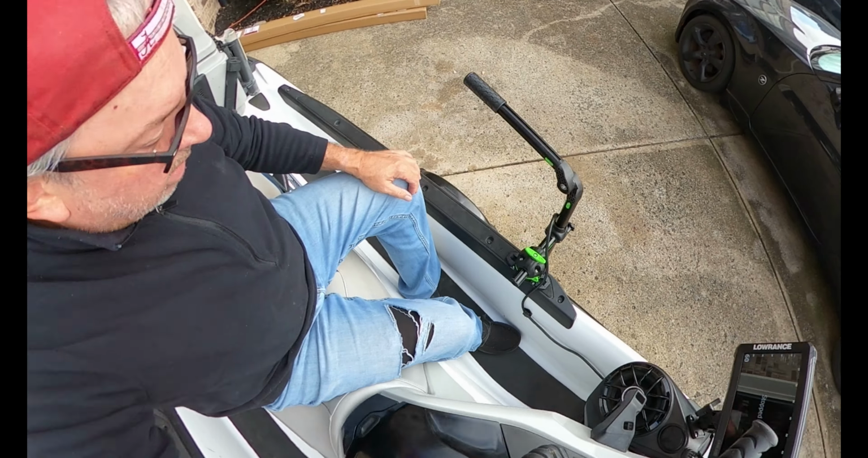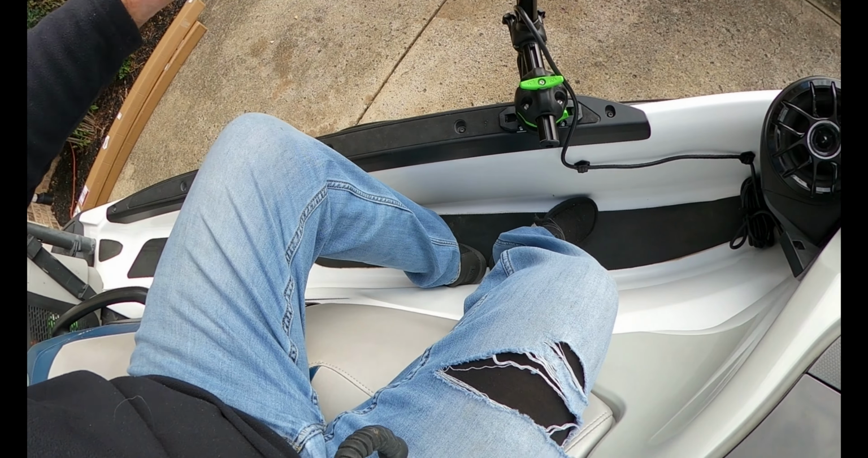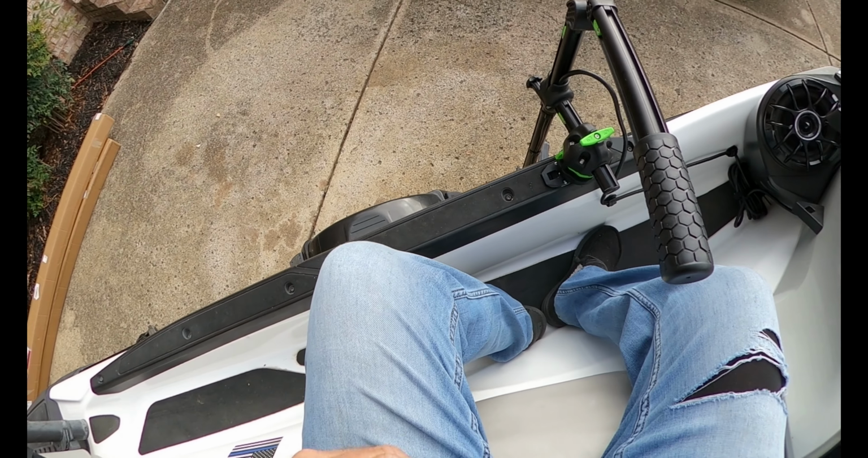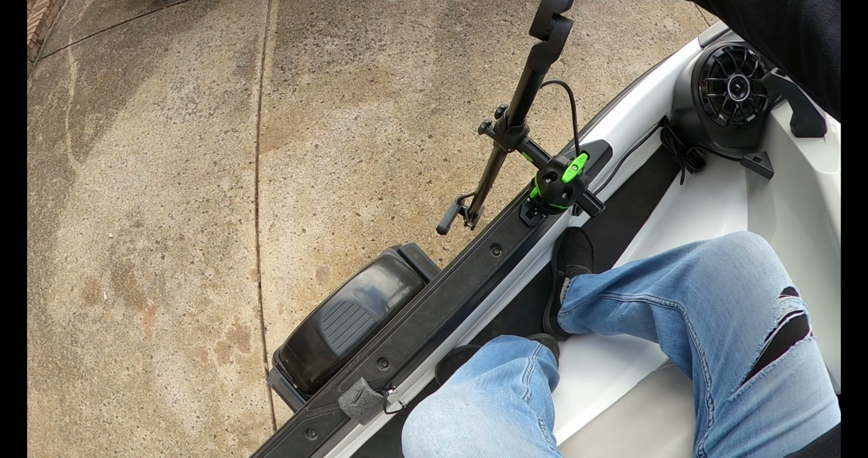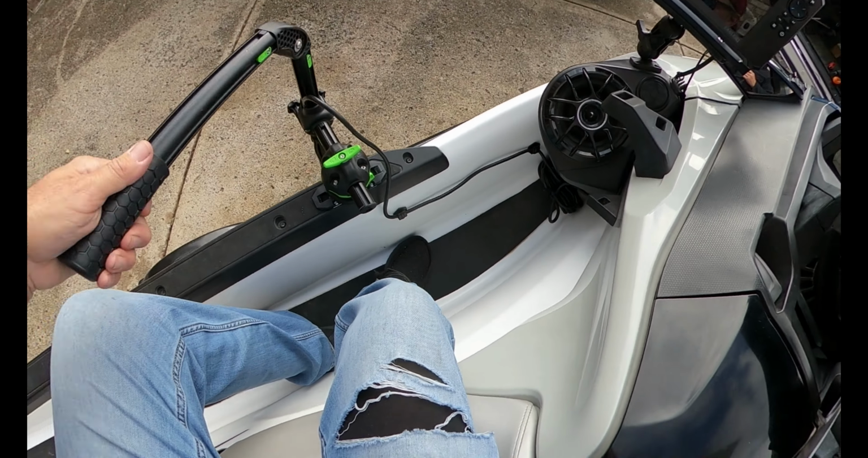All right, so that's how it is deployed, and it's got plenty of room to go in a complete 360, just like that. So it's got a lot of room. If I look behind me, beside me, in front of me, whatever. And that's how I'm going to fish it.